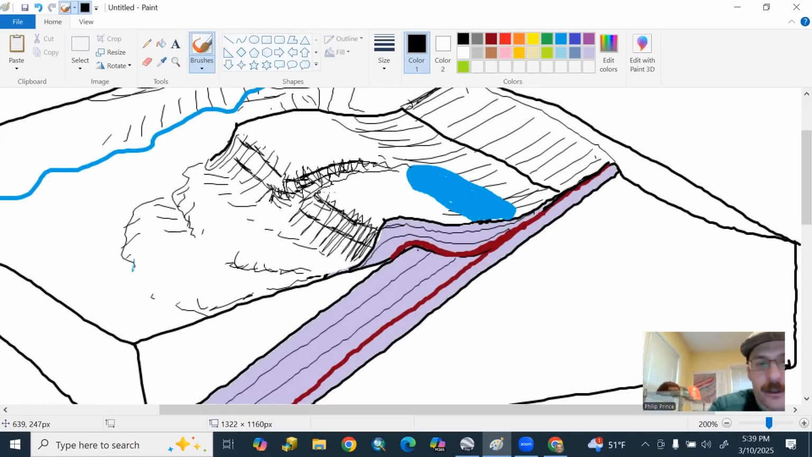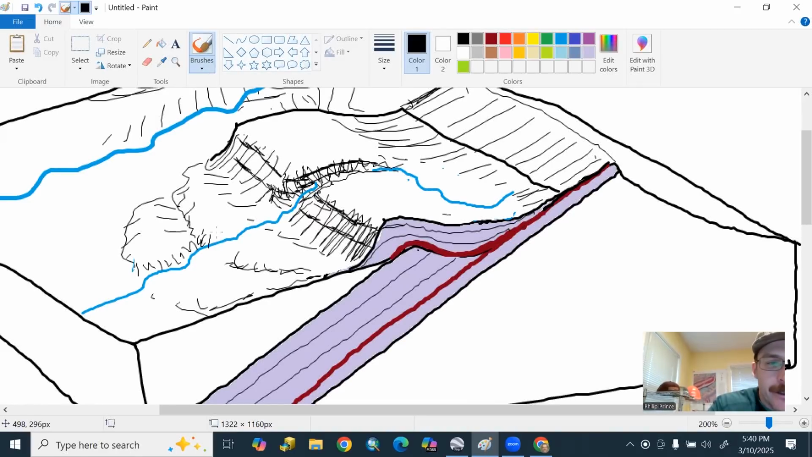You would even see the folding of the layers like that. Say goodbye to our nice pond there. Instead of the pond, you would just have water coming down, draining into that gorge, and then flowing out down the side of the mountain, kind of like you see there.